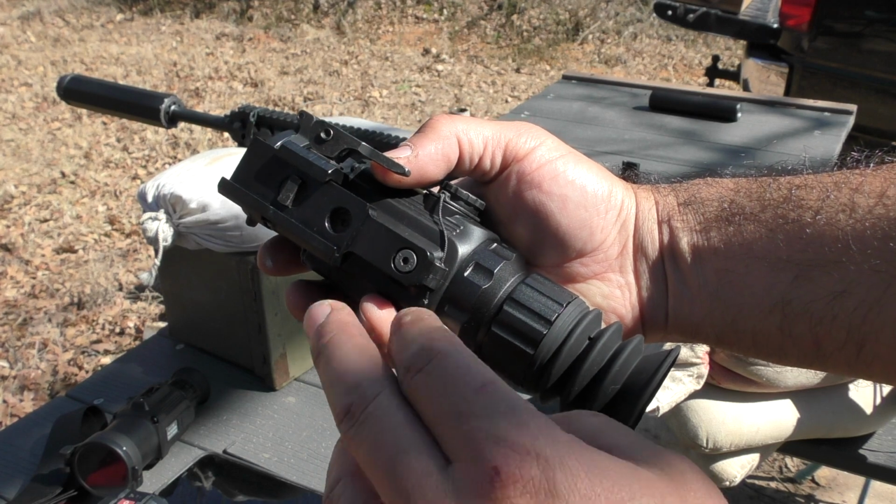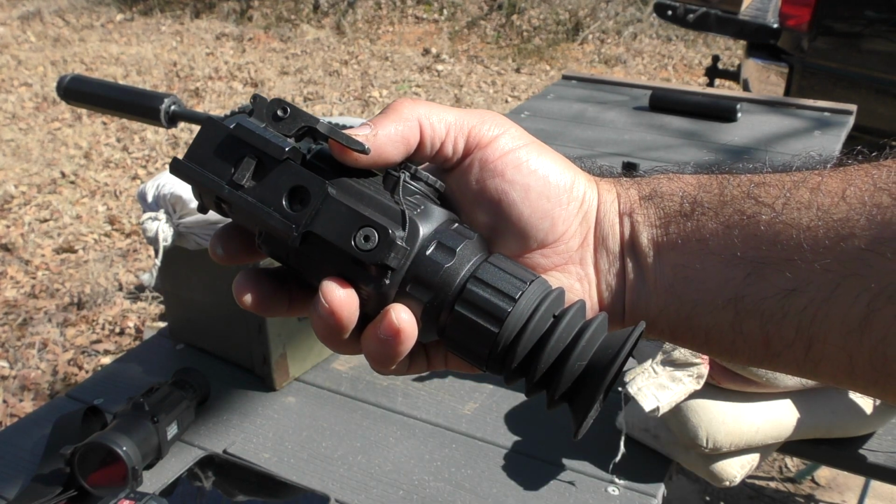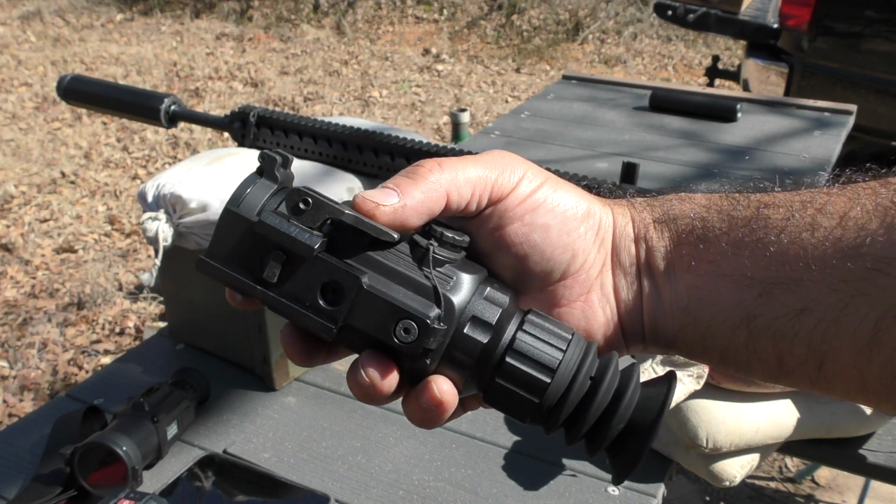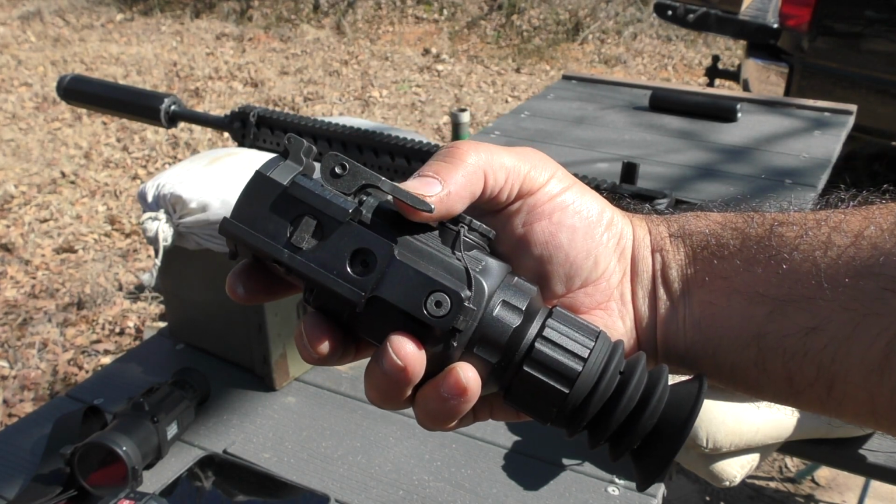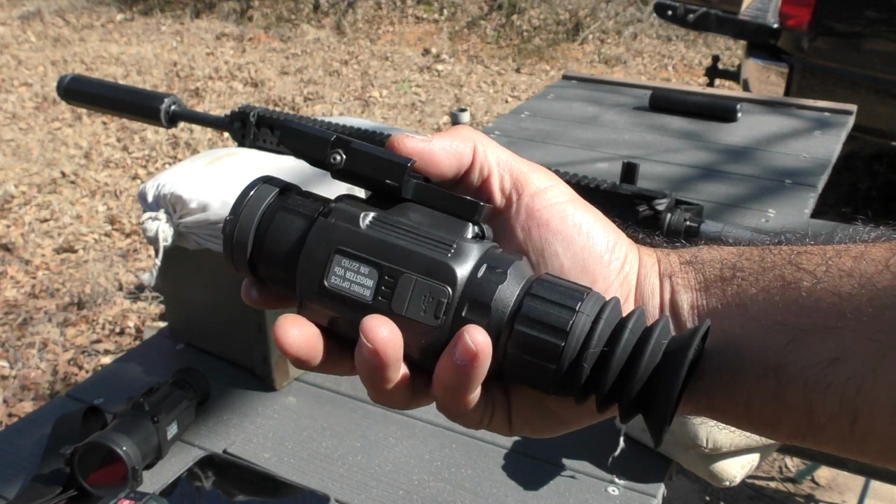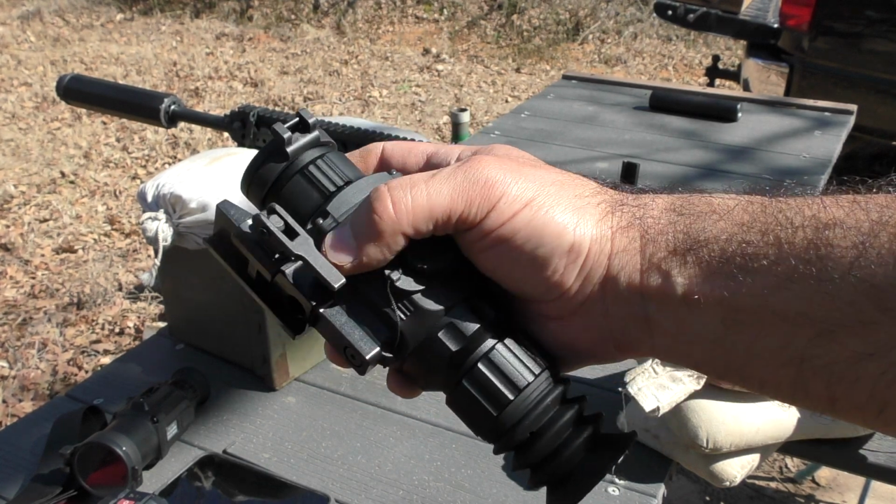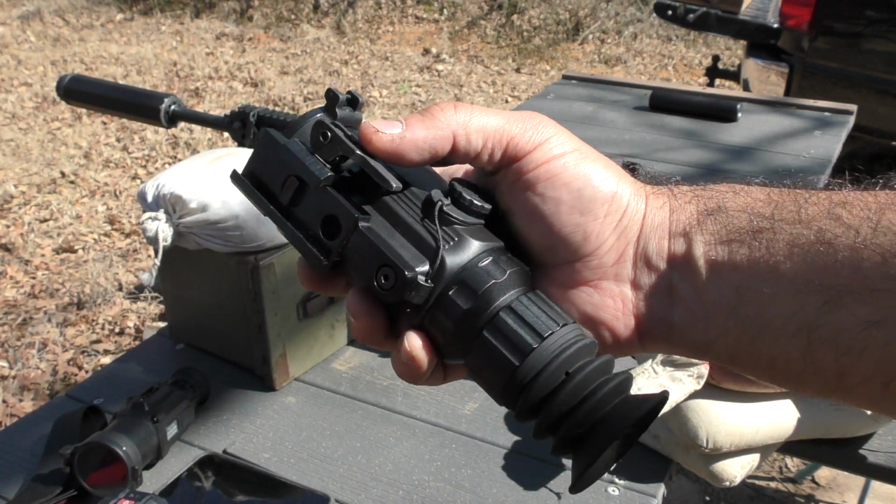So users should not, I repeat, should not have to adjust these screws whatsoever, and if you're having mount suspicions, then get with Bering first, because taking these bolts out and messing with the mount system for the Hogster could void your warranty. So this is ready to go.